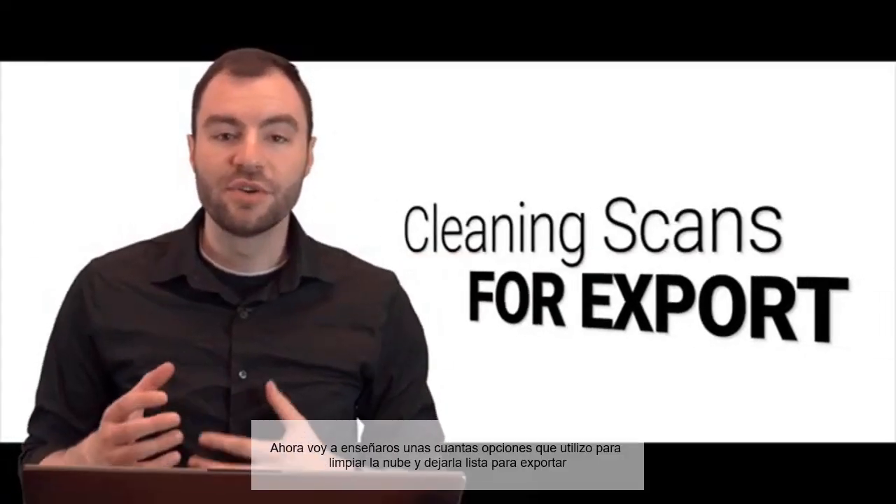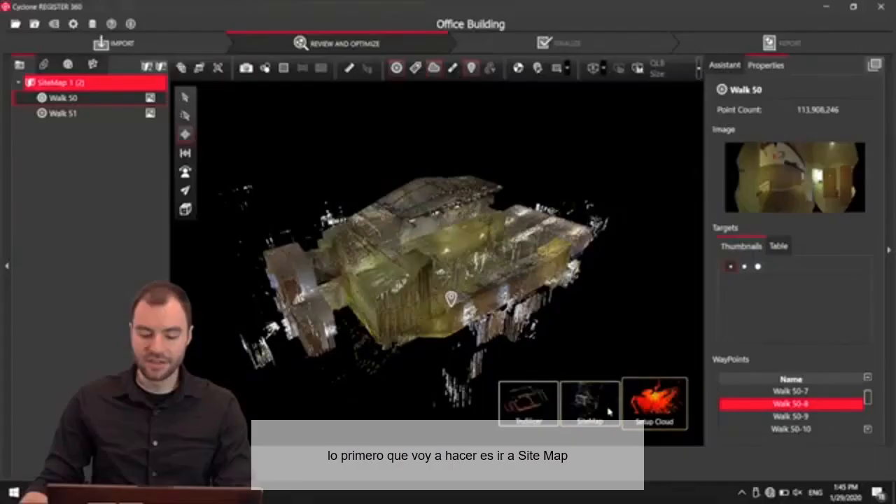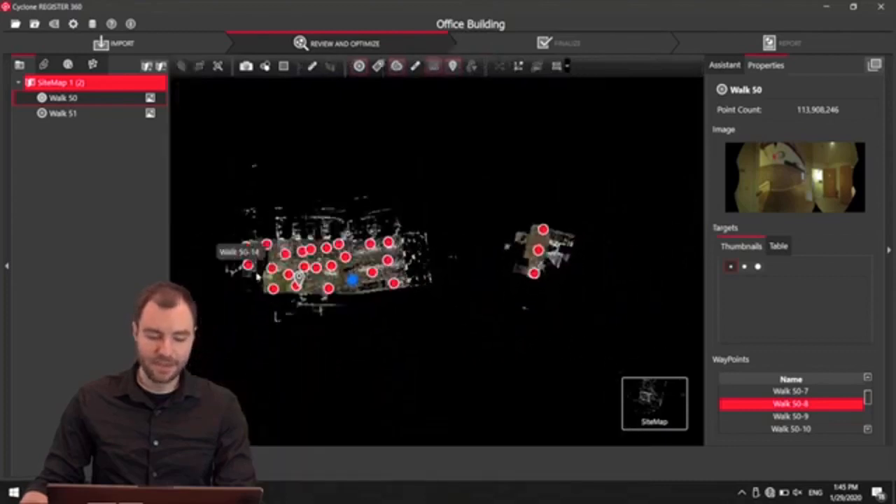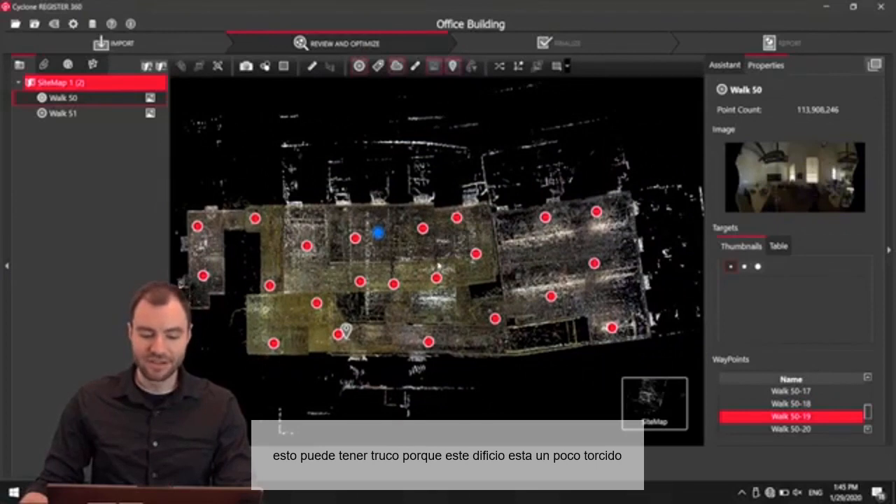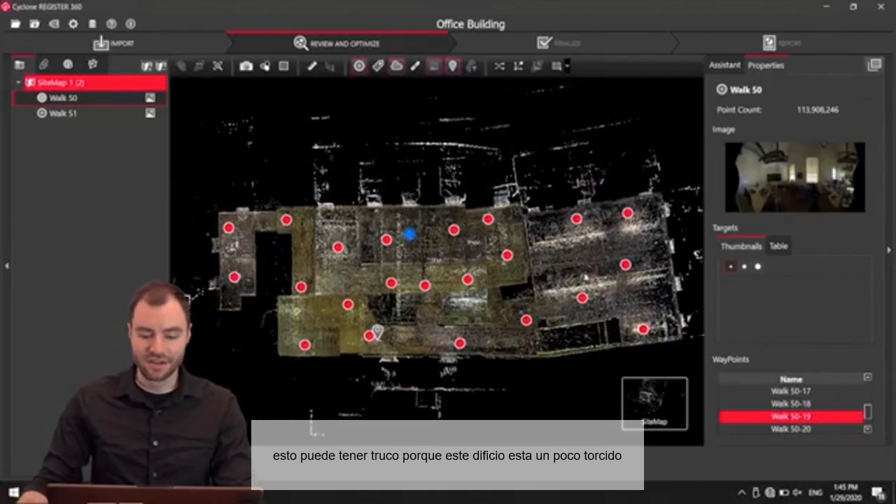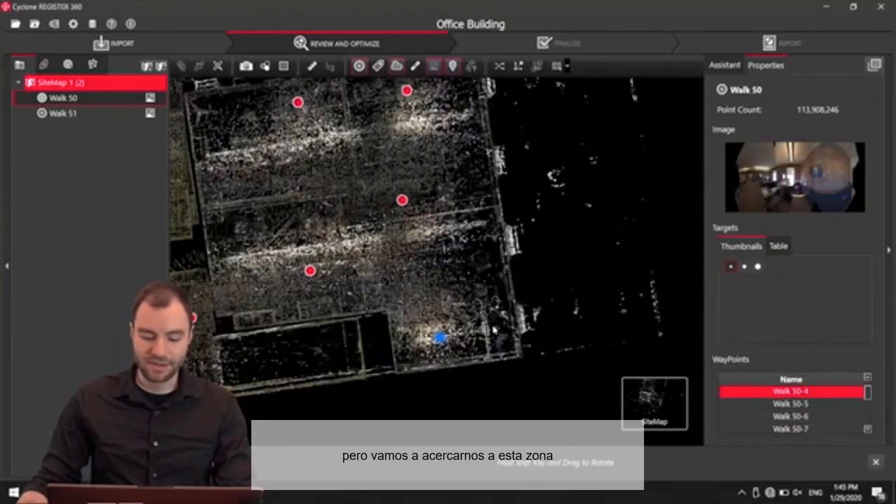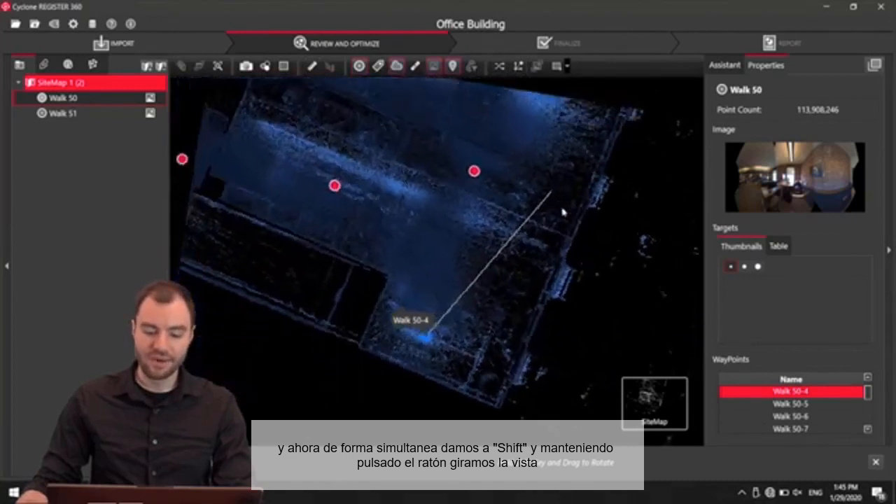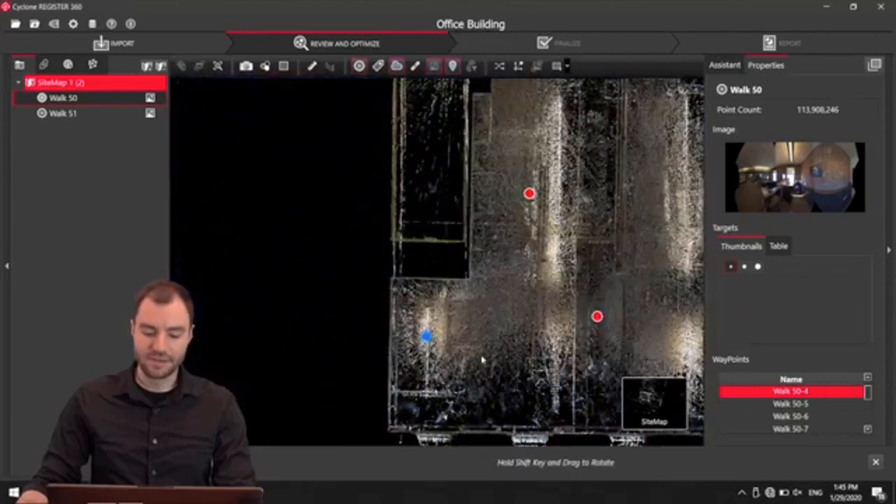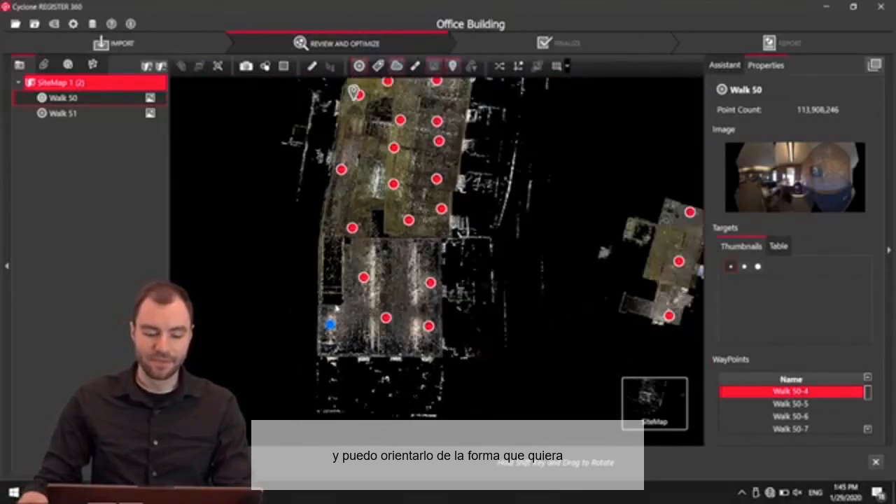All right, now I'm going to show you a few different things that I do to clean this up and get it ready for export. The first thing I'll do is go into Sitemap, and I might square this up. This might be a little tricky because this building is actually a little bit crooked. But let's say I want to come in here, and I can either hold Shift, click and hold on this button, and now I can rotate this to kind of orient this any way that I want.